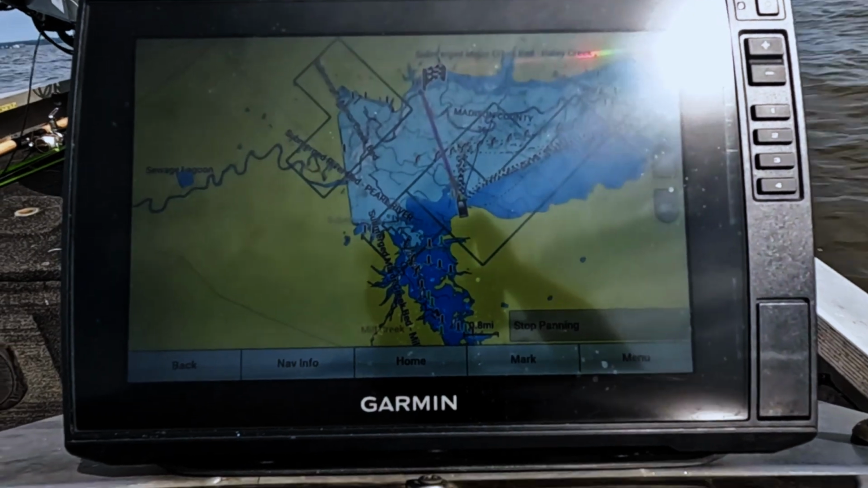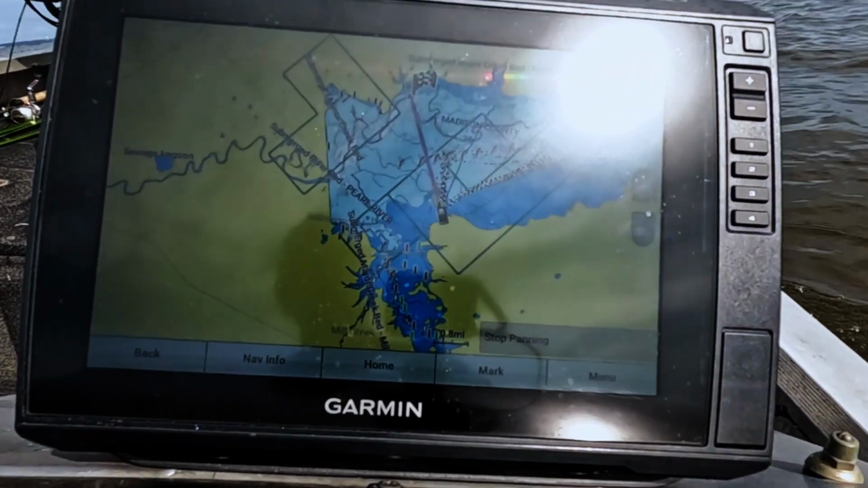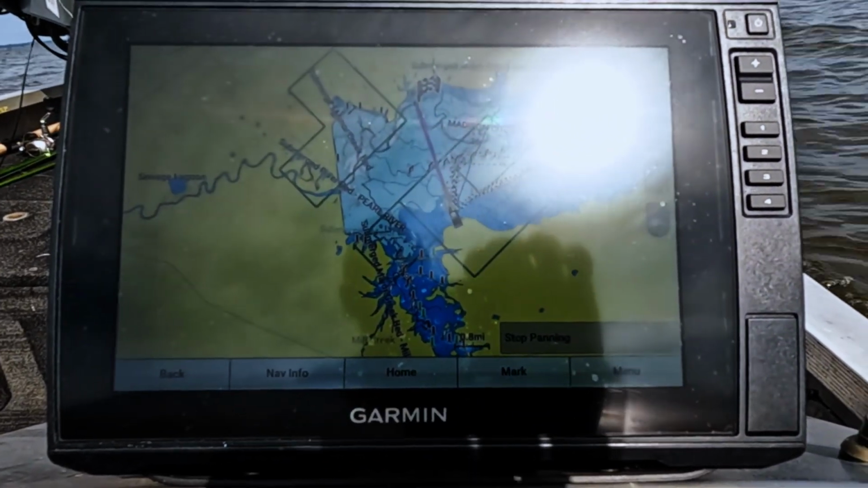We're going to use side scan, and I'll show you some other things that we'll use side scan for too, that works pretty good if you don't have a Livescope. All right, see you in just a minute.